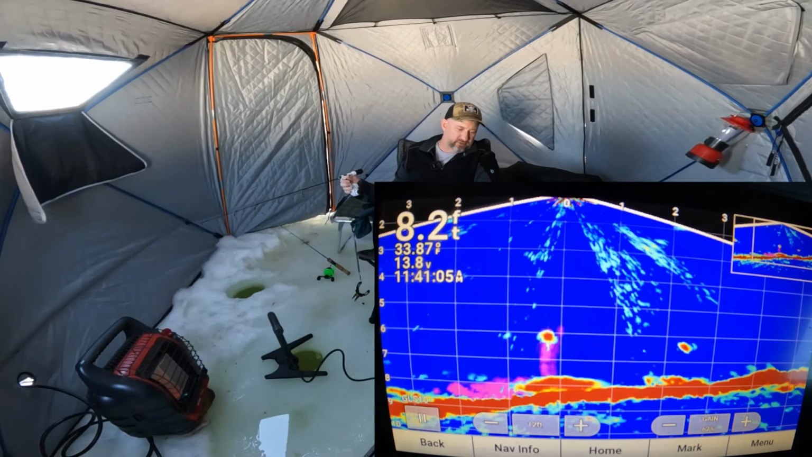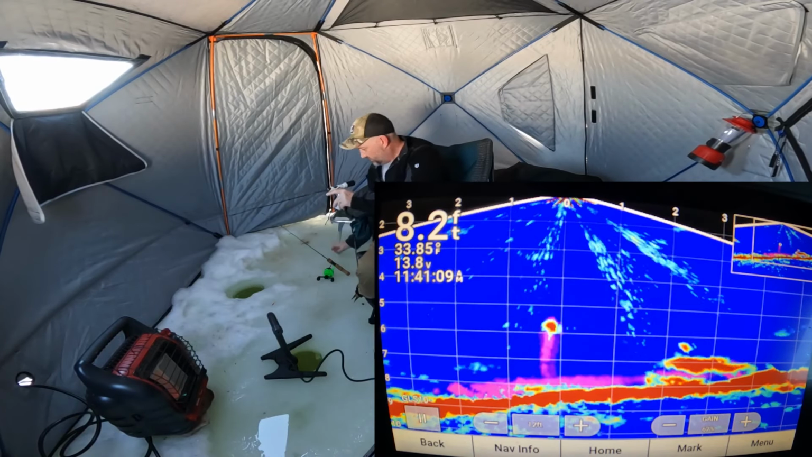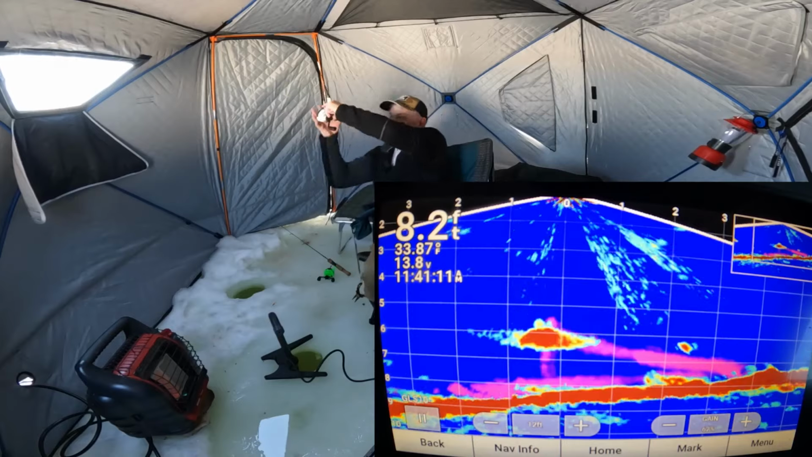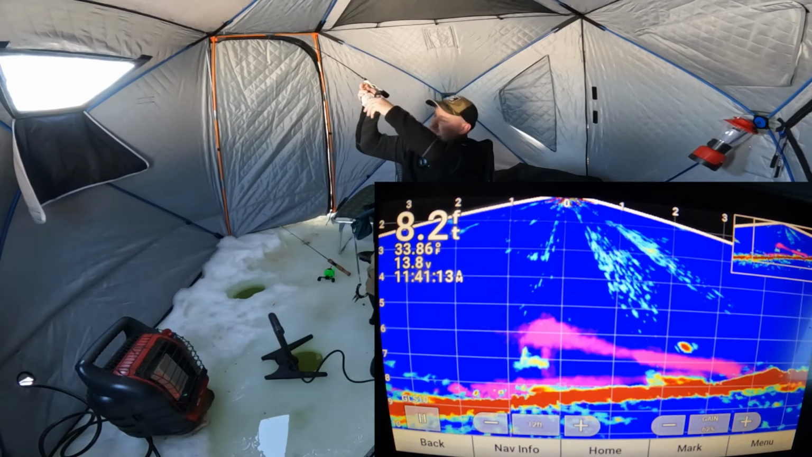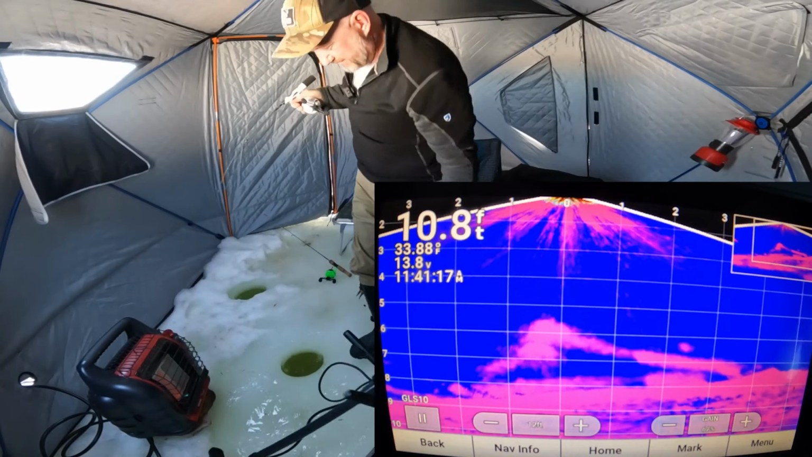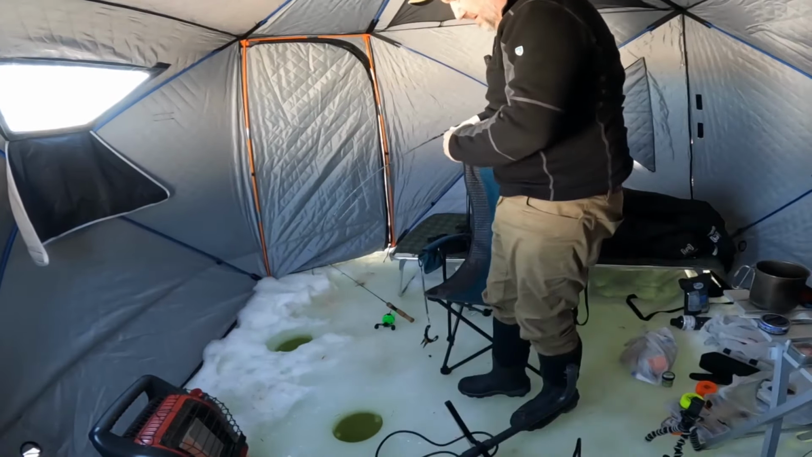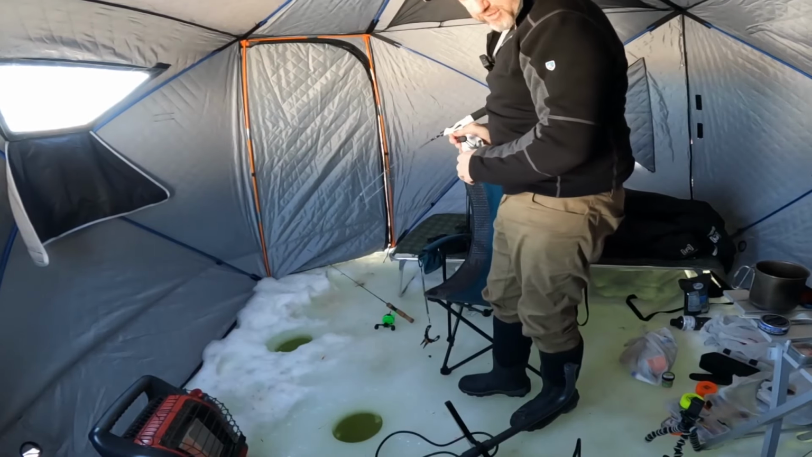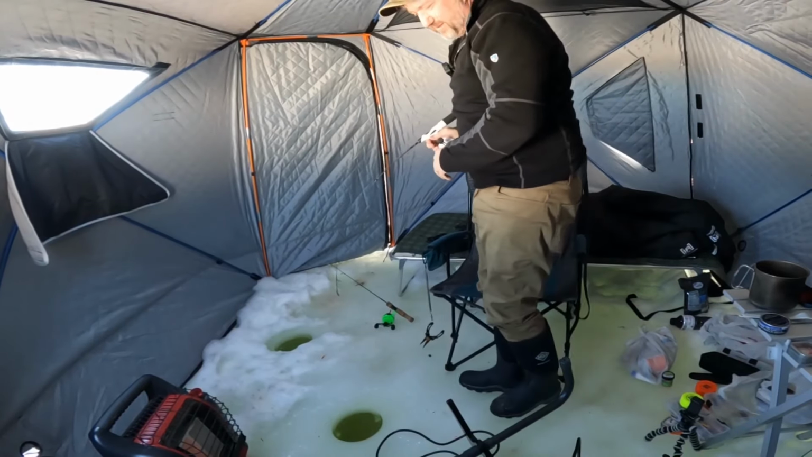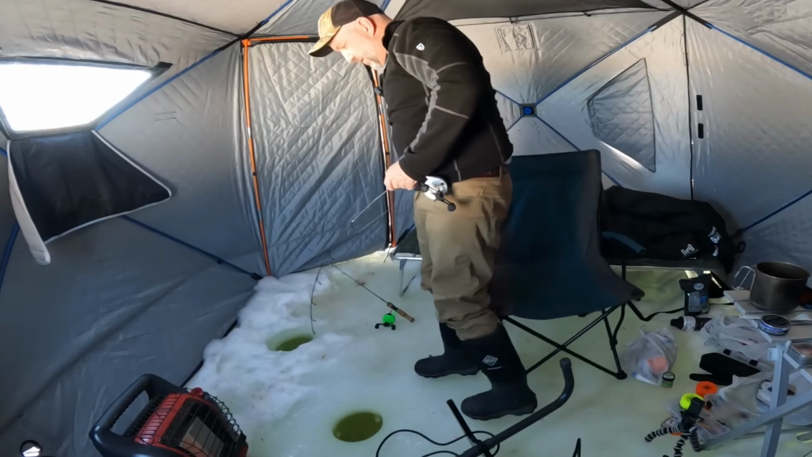Got a big fish on the screen. Let's see if he's going to smash that one. Oh, goodness gracious. This is a big fish, you guys. Holy crap, it's a big fish. This thing is a giant. Did you see how big he was on that screen? Oh, my God. He's just smoking the drag.